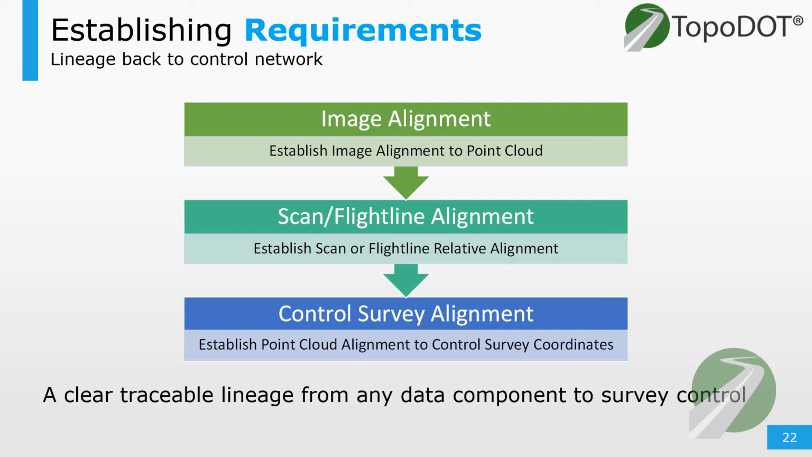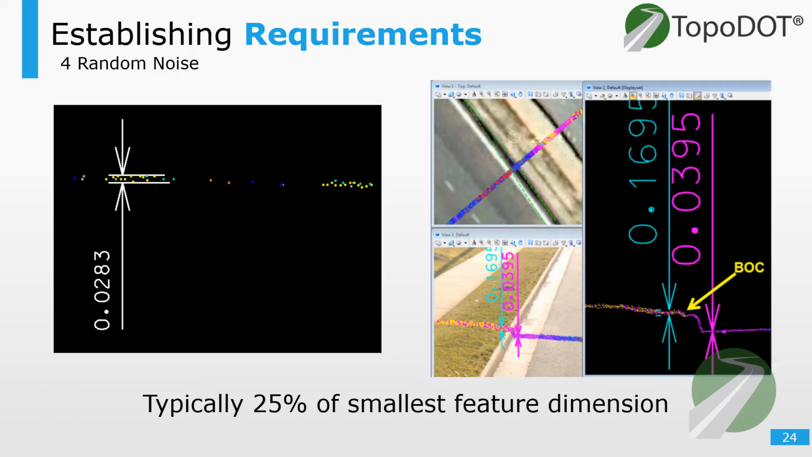Okay, let's continue on with some more. Let's set up some random noise requirements. This can be measured by taking a thin cross-section across the curb or something that's flat. And then you just simply measure it. You just measure peak to peak of the fuzz, or the top and bottom points, to determine the noise. Typically, you'd want random noise to be about 1/4 of the smallest feature you want to identify. That could be taken as a rule of thumb. But for example, if you're looking to identify a curb profile, then your noise thickness should not exceed, let's say, 1/10 of a foot.